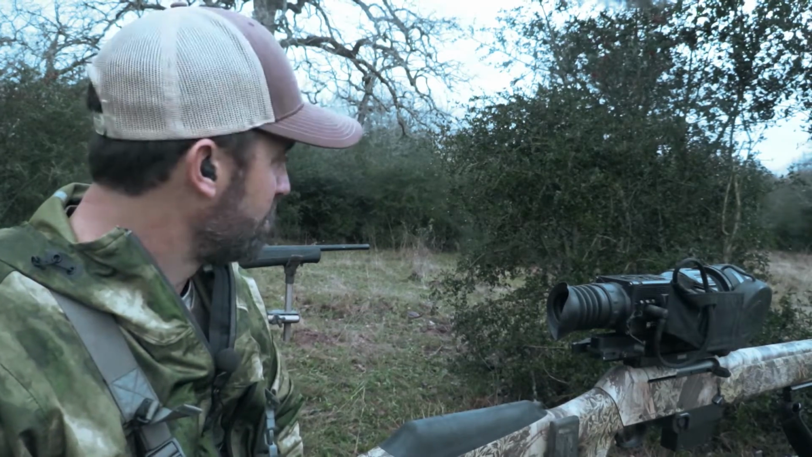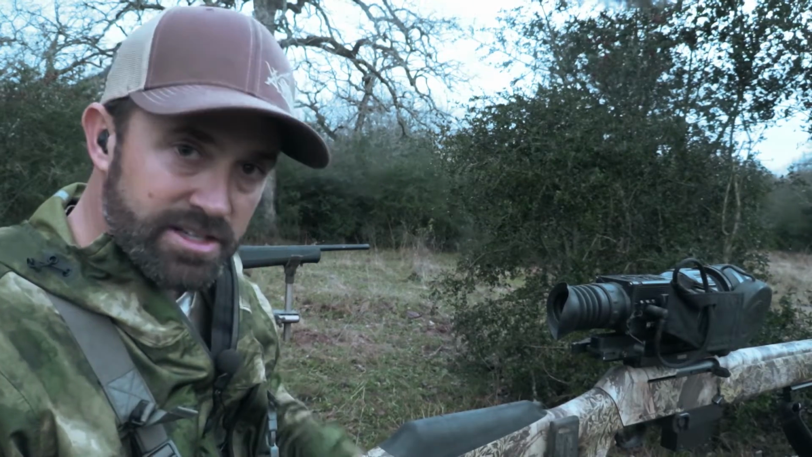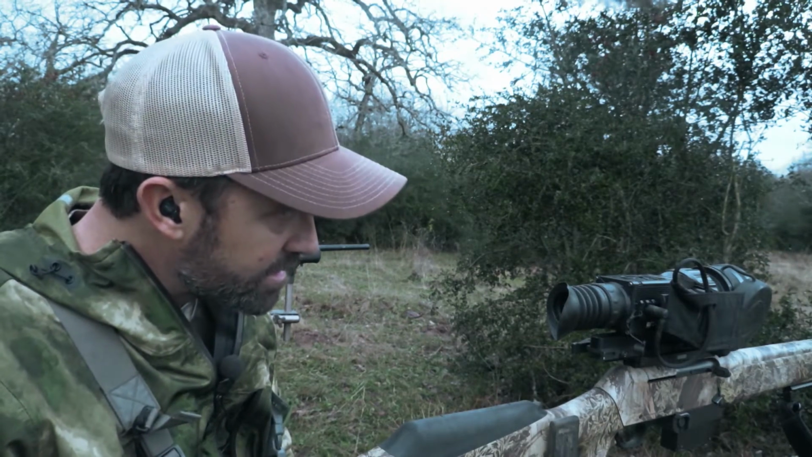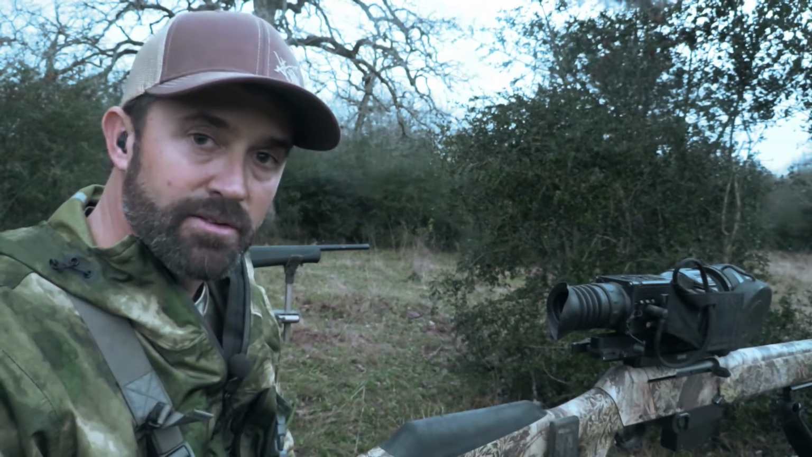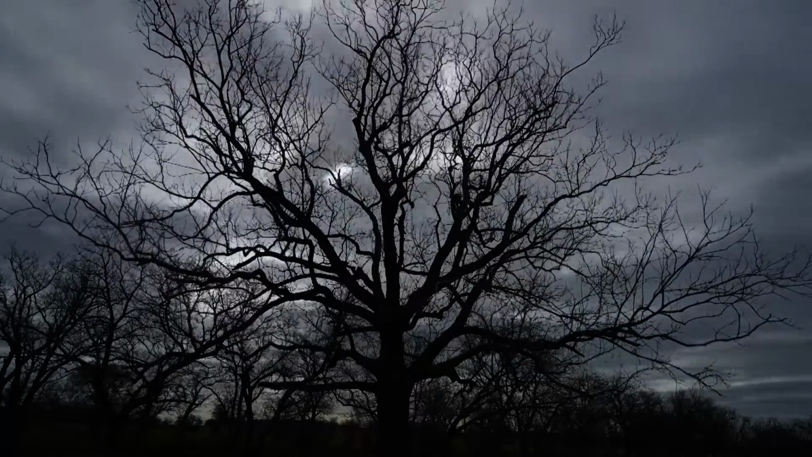Lane and I are gonna both set up. If one comes in, or if we both, I'll take the shot. If we've got a herd that comes in and we can both do it, we're gonna do 1, 2, 3, and both try to get one. The whole goal of this thing is, number 1, to have fun. Number 2, to get rid of some of these hogs on Randy's property. So we'll just see what's happening.